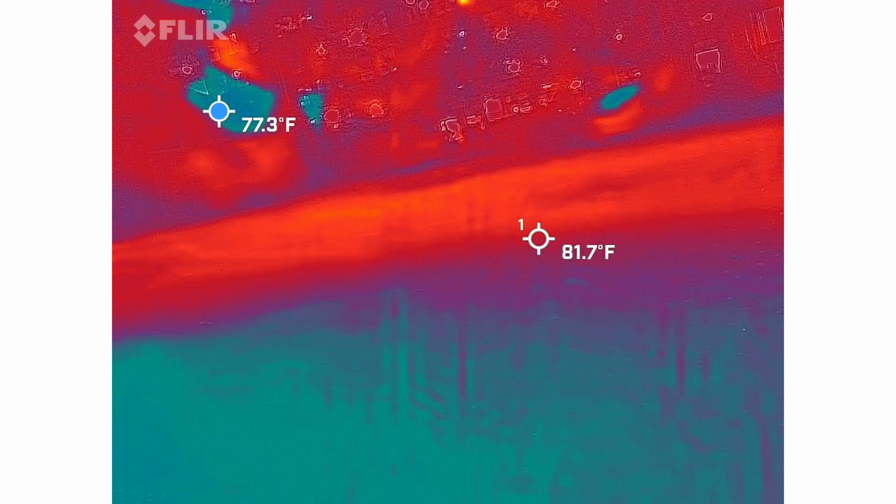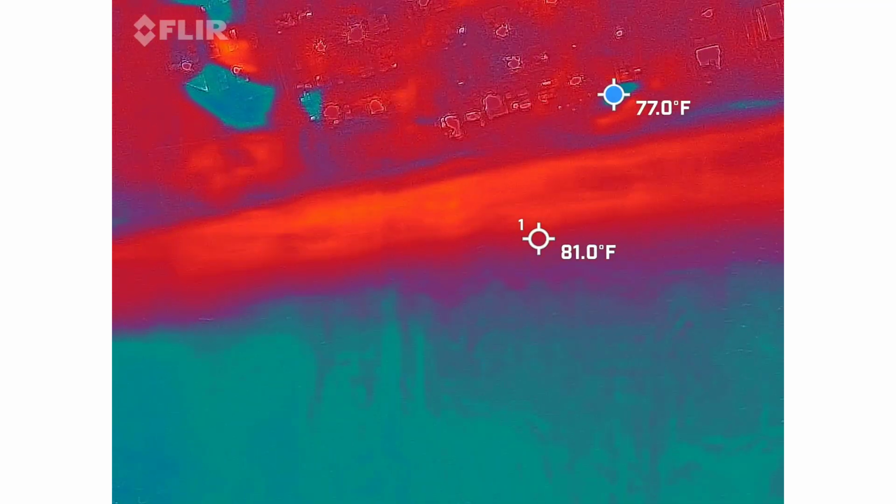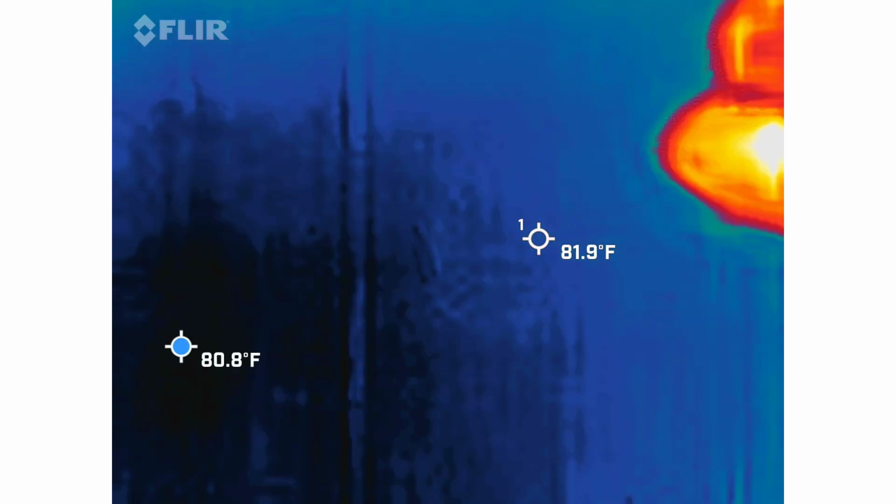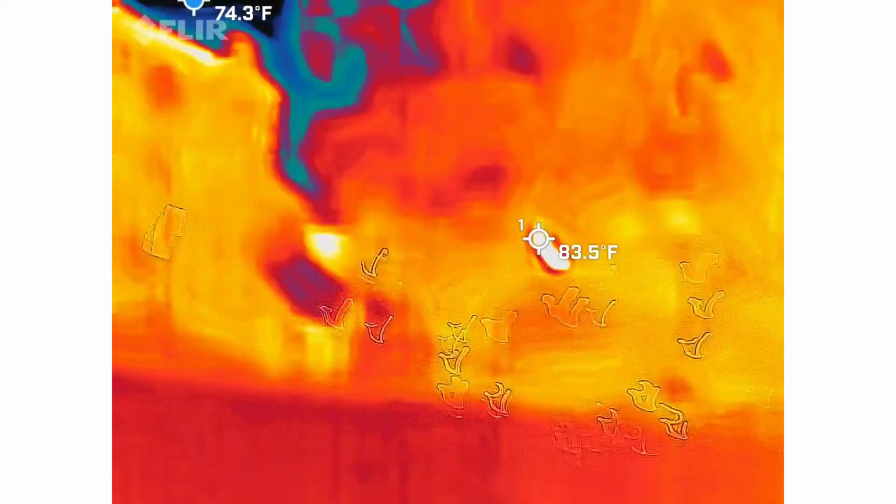Actually, I want to check the windows real quick. That Charlestown wall that they painted. That little building right there with the crosses on it. Did they tell you what that building was earlier? Yeah. That's the Powder magazine.